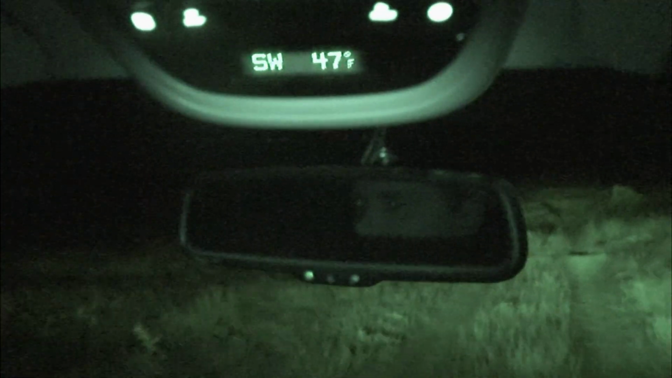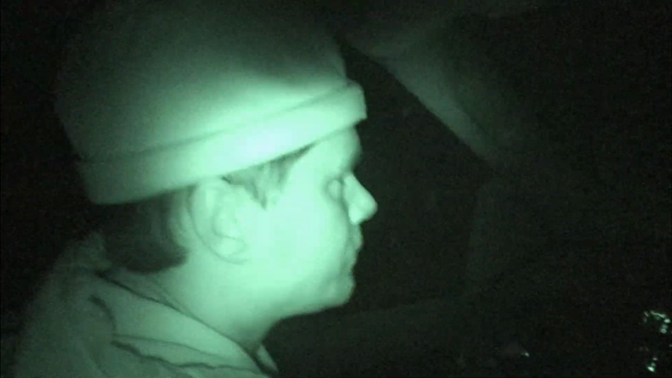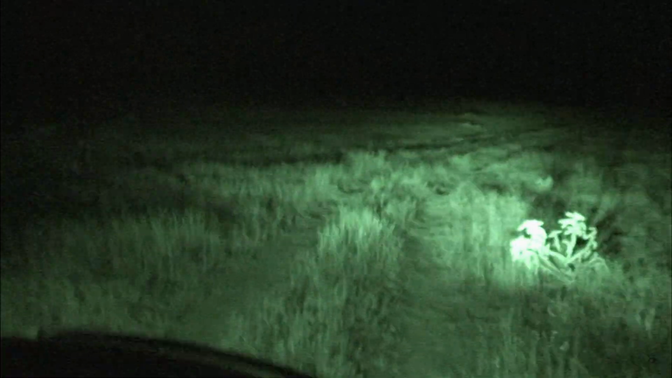Well, the first part of hunting at night, even if it's legal in your area, and make sure it is before you do it, is to call the game wardens. Just a courtesy call to say, hey, this is where we're gonna be hunting. Here's our vehicle descriptions, and we're gonna be out from 9 o'clock at night till 2 in the morning.